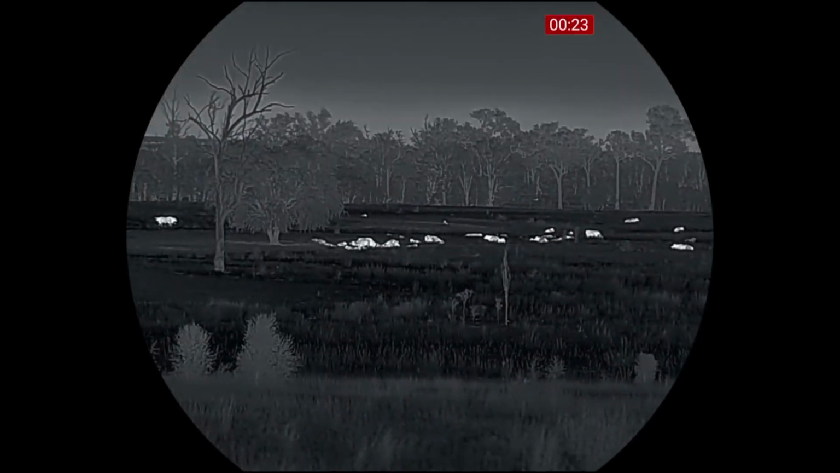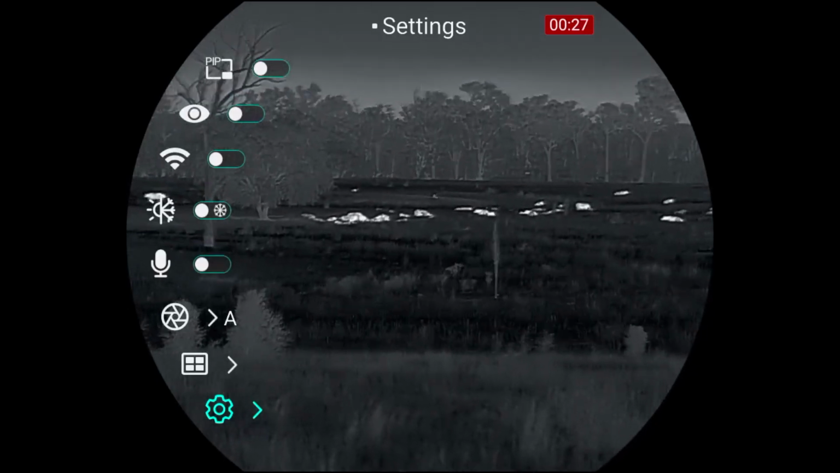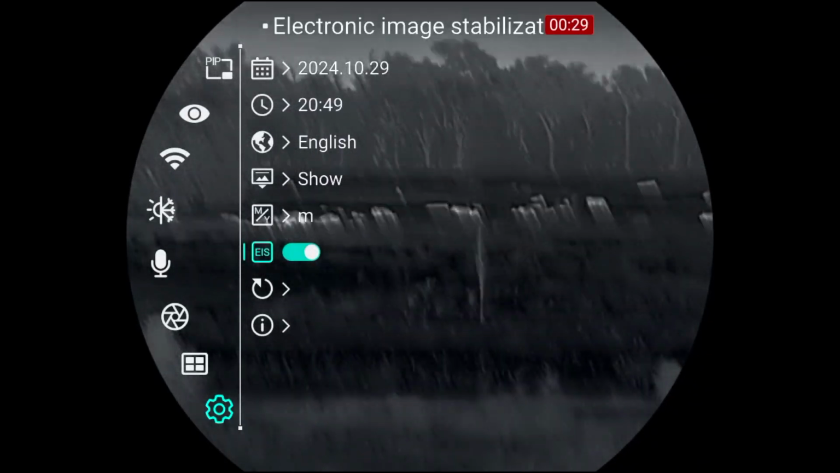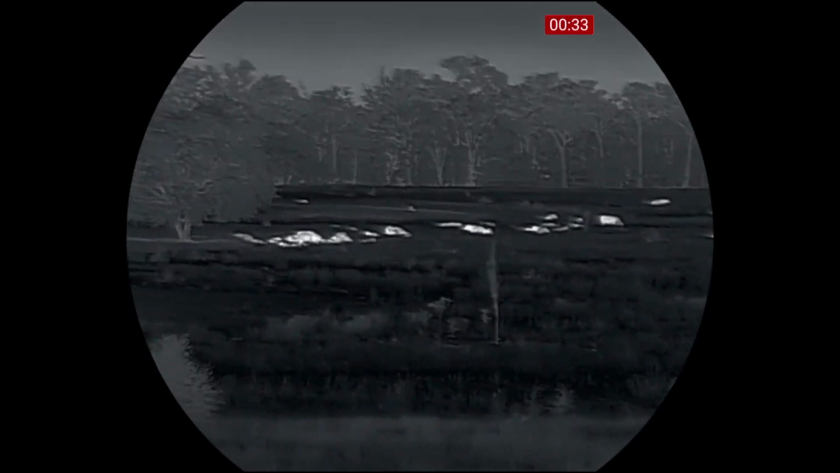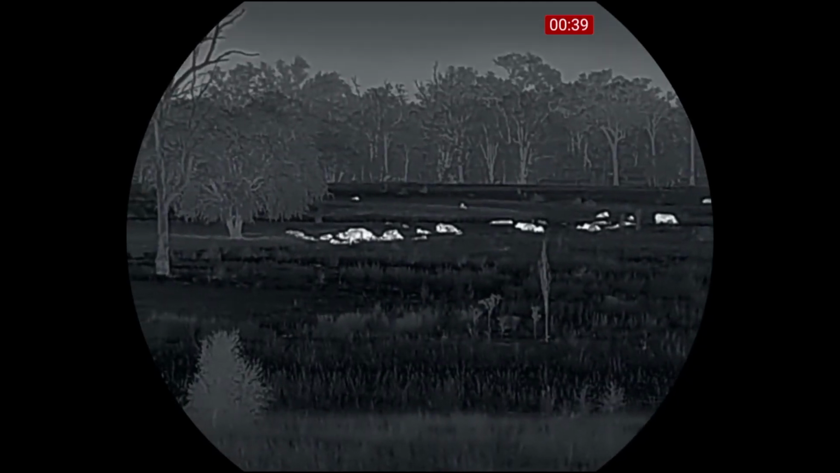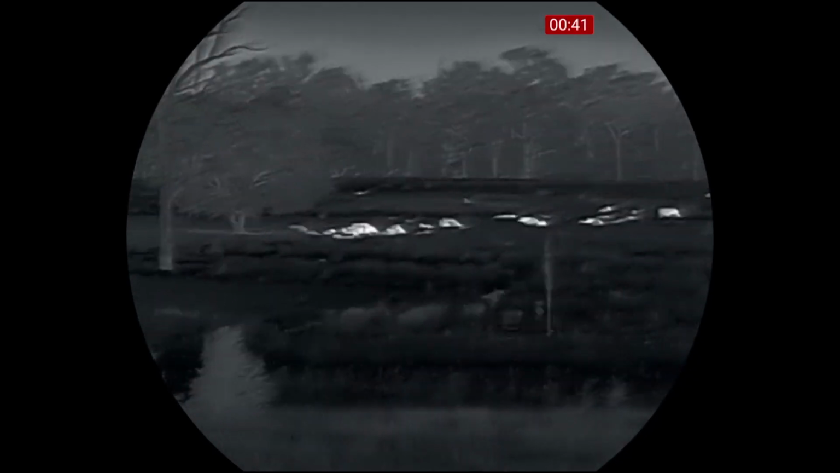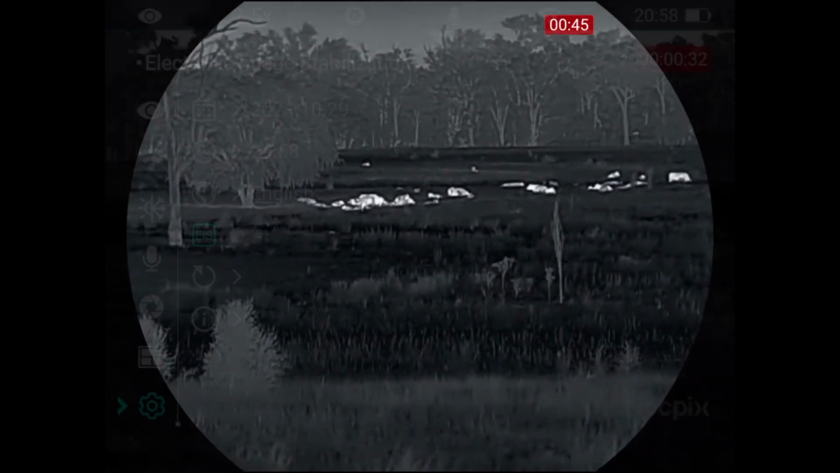Okay, now the Vista and the Lumi, the Nocpix devices, have built-in electronic image stabilization. So now this is the Vista, I've just turned it on. You can see, just holding freehand, it slightly zooms in a bit, you lose a little bit of image resolution, but as you can see it's a lot more stable to hold.